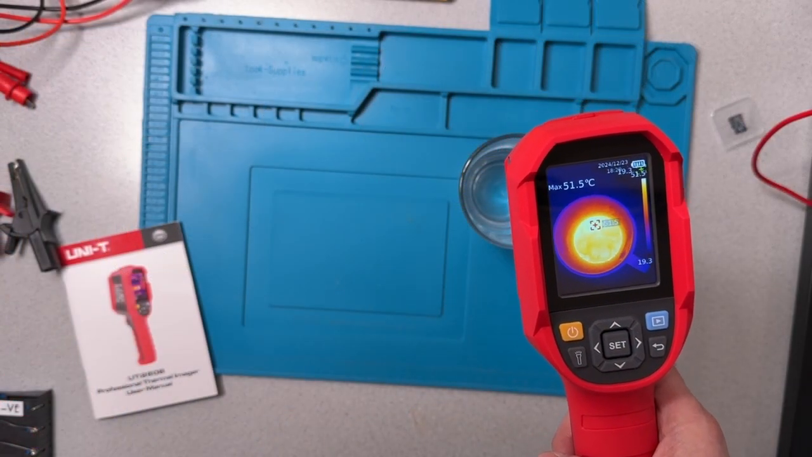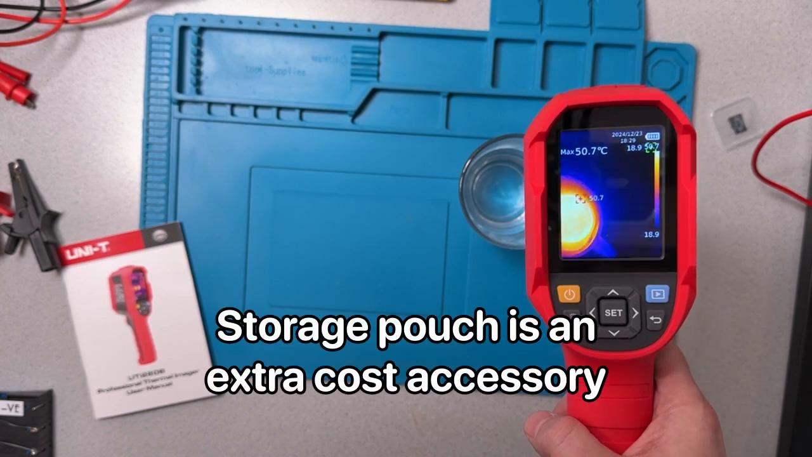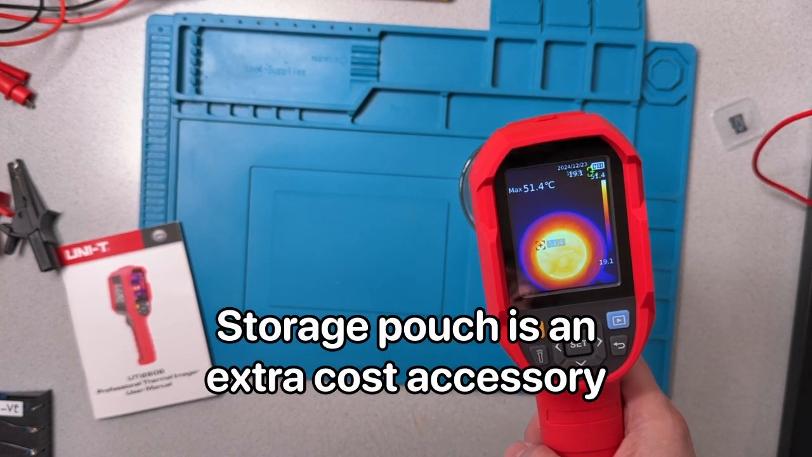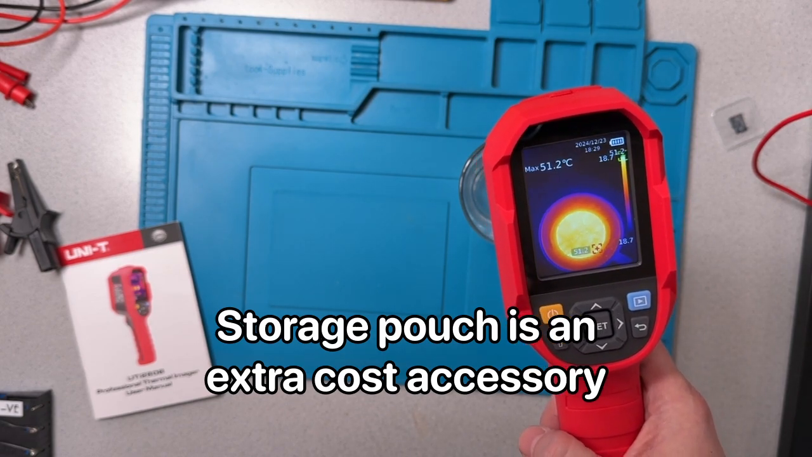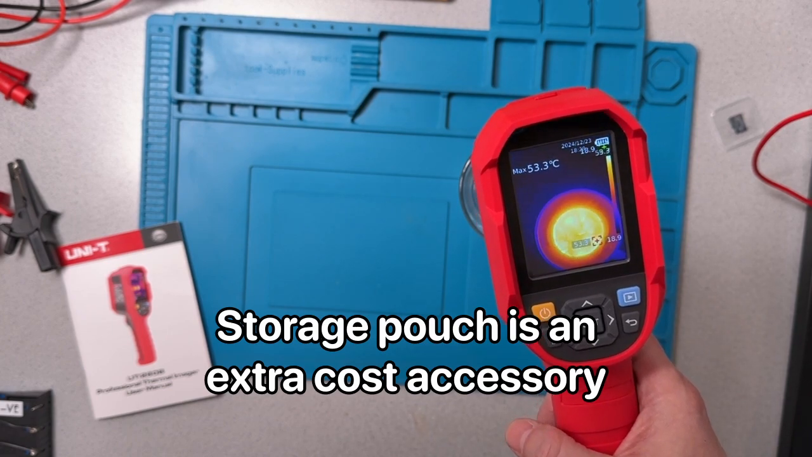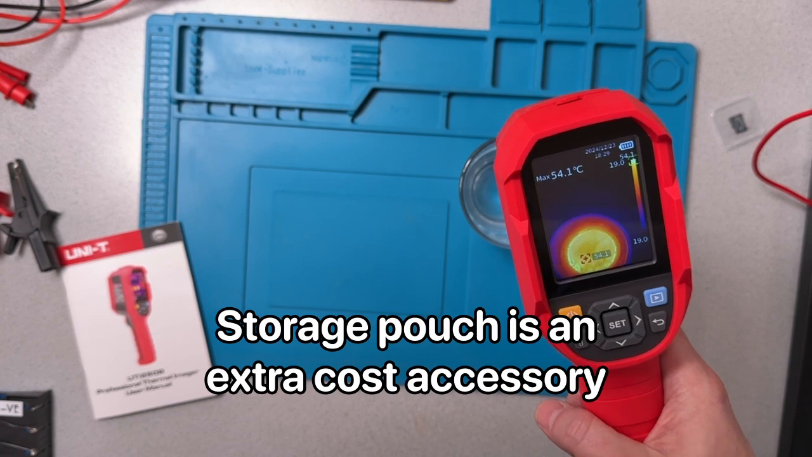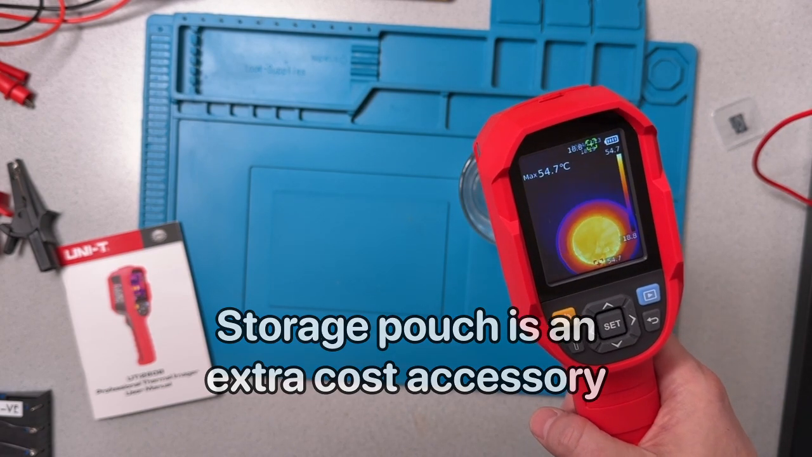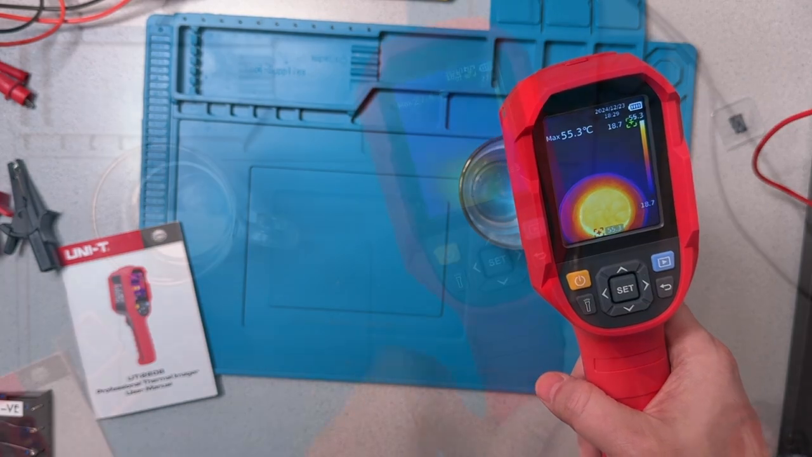One item that's a little disappointing is that the package does not include a storage pouch for the thermal camera. This seems to be the trend these days for higher priced test equipment. Storage pouches and other accessories are considered to be extra cost items. Now, Uni-T does make a storage pouch for this model, and I've now placed that pouch on order.